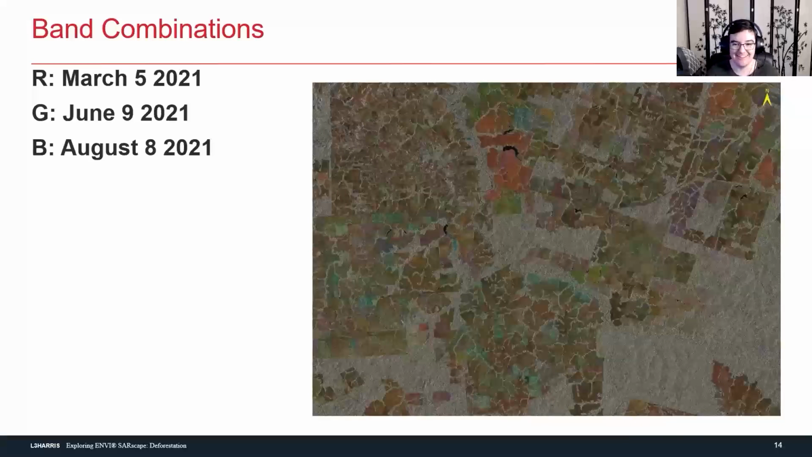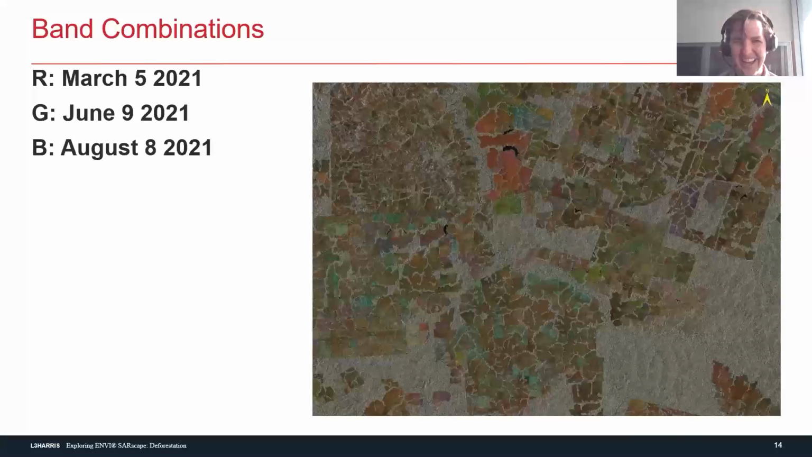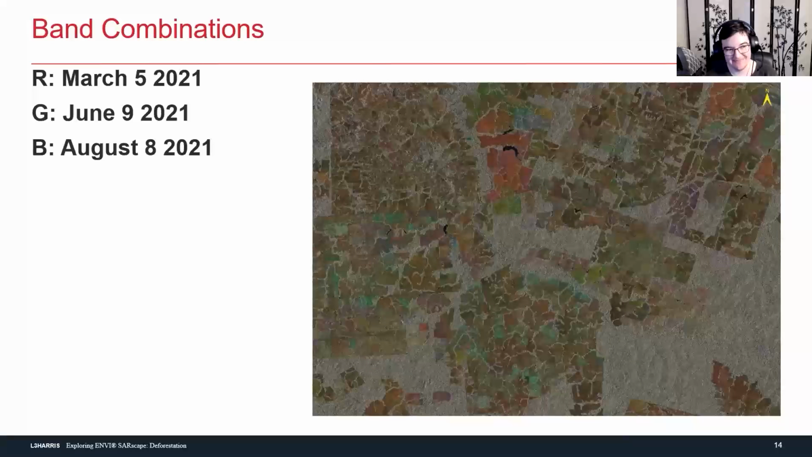I did a lot of work on this one and it's sort of all over the place right now because I was having a bit too much fun with it. But we have March 5th, which is our red, June 9th, which is our green, and August 8th, which is our blue. And so you can still see those variations in areas of when specific things such as specific crops had higher reflectance responses.